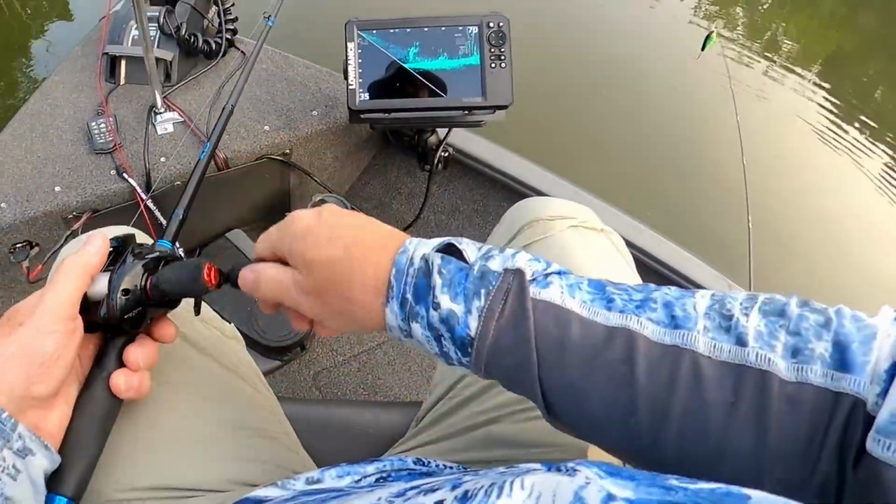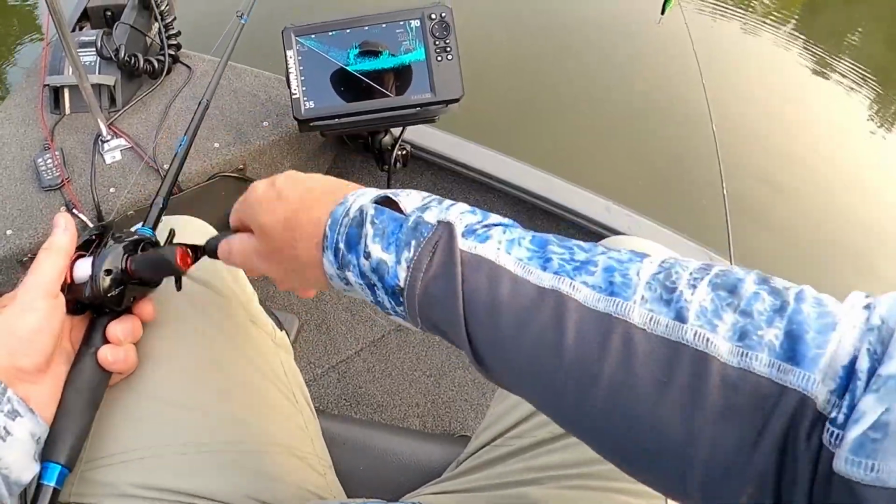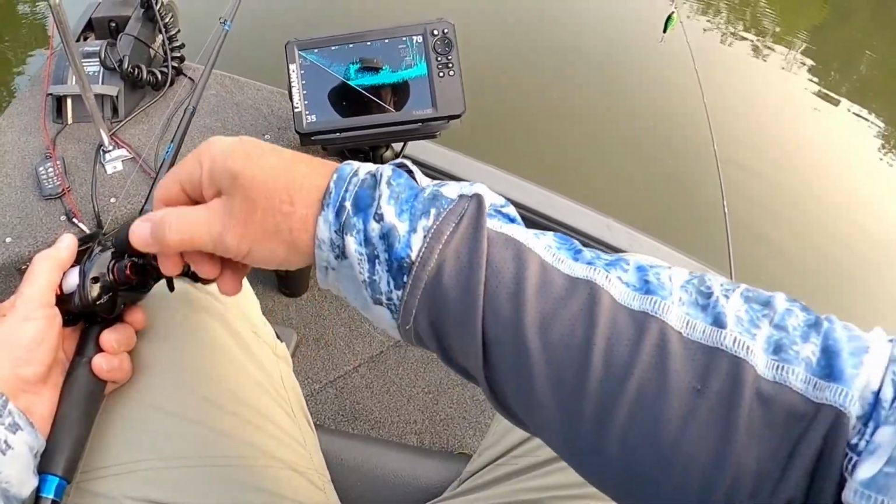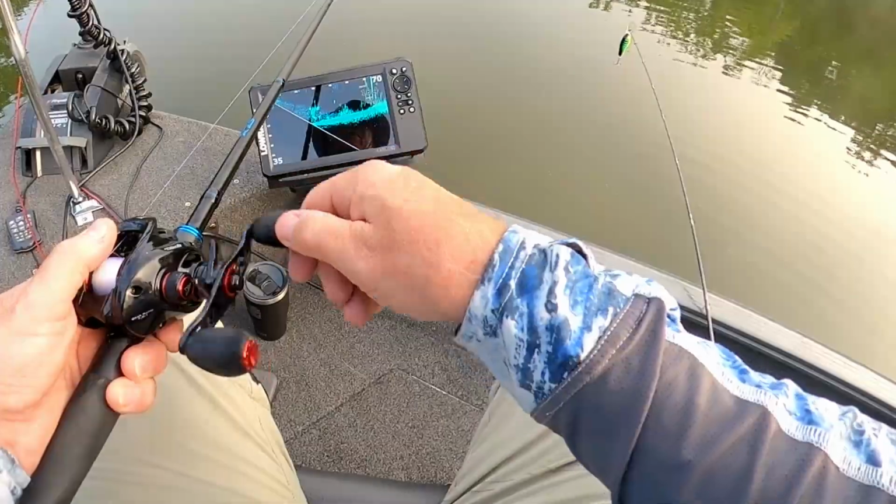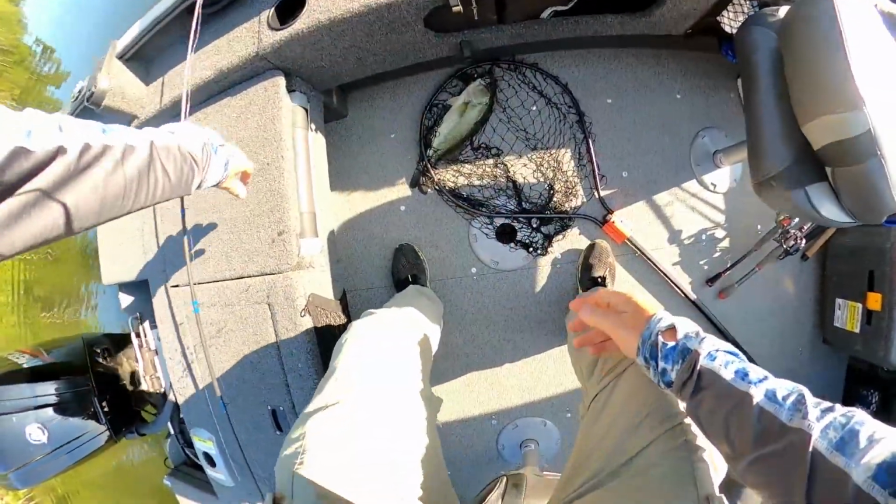There we go. Yeah, I'm seeing fish there. I'm not picking up my bait till I'm like 45 feet out. I saw this one hit it. Watched him come after it and get it.